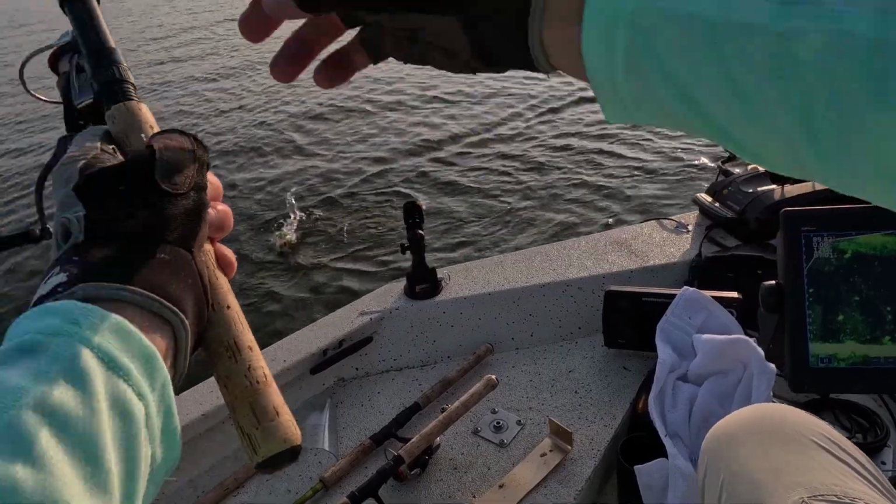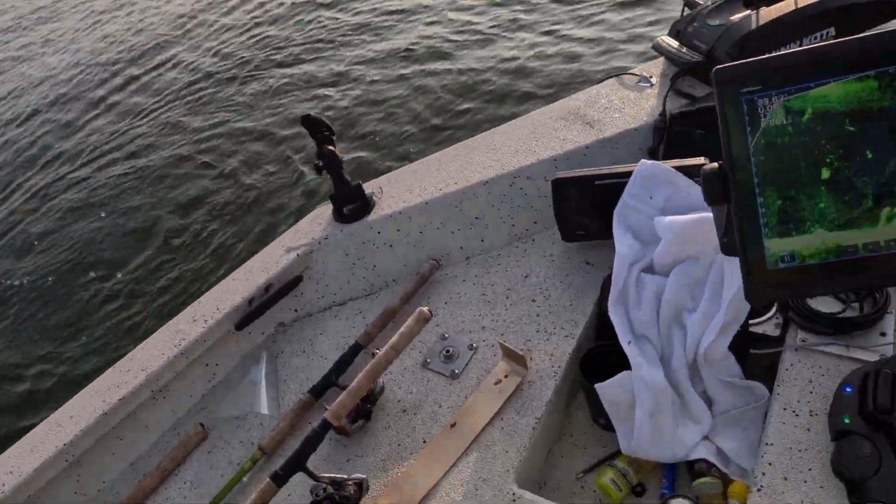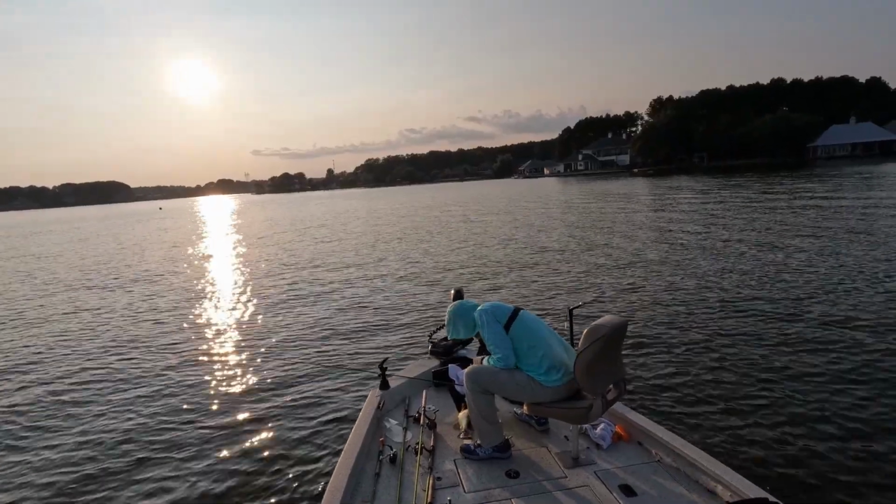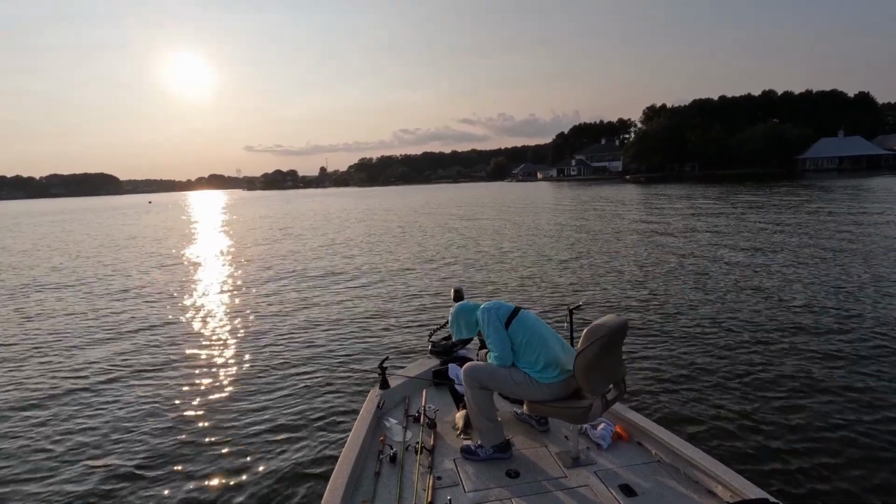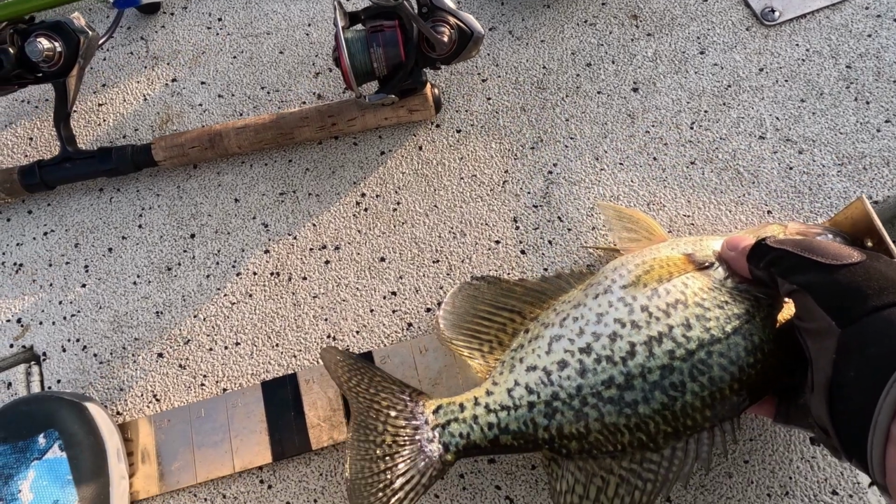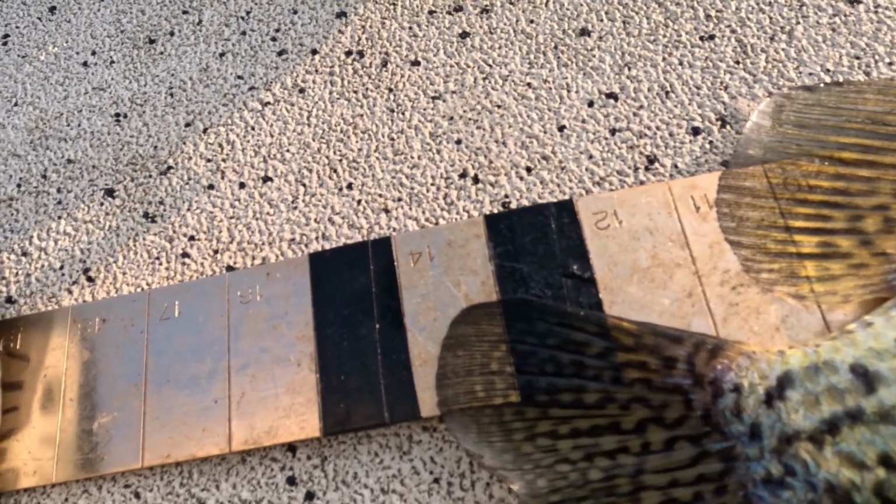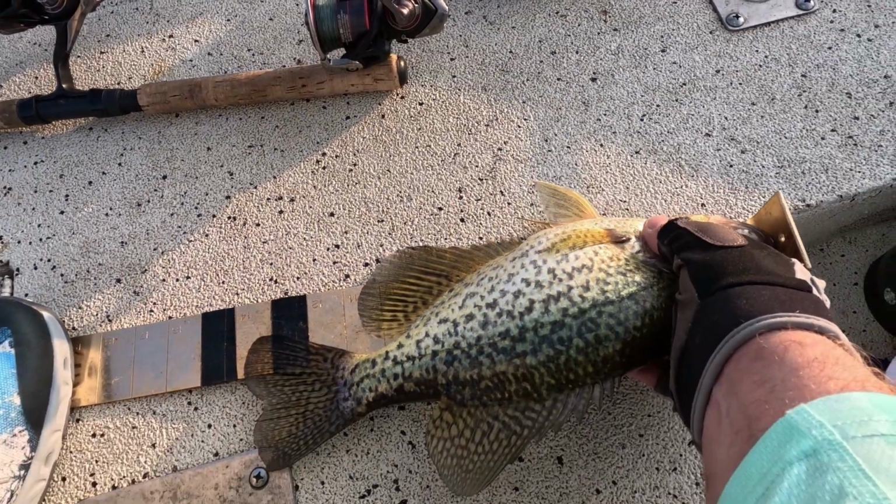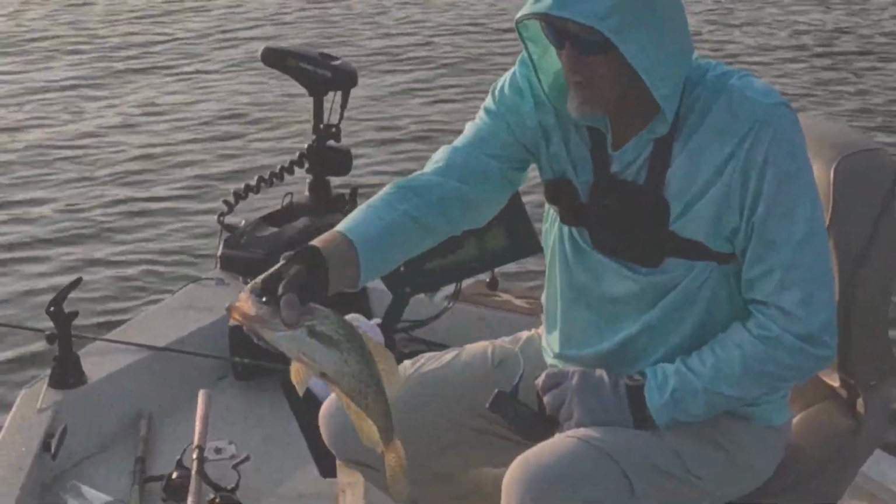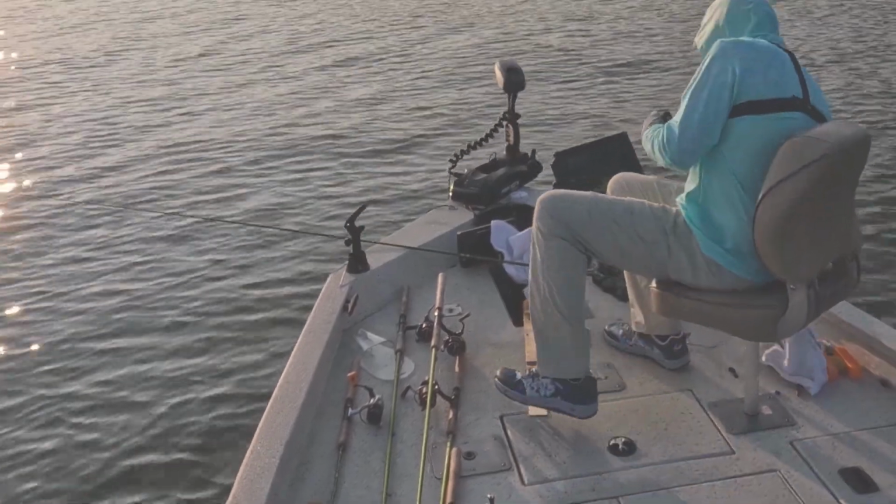Look at that toad. Oh my goodness, let's boat flip this dude. Get in the boat. Goodness gracious. Look at the size of this thing. Feel straighten his tail out. See that? 13 3/4. Black crappie. Look at that dude, 13 3/4. Oh, it's a toad. Whew. Nice one.